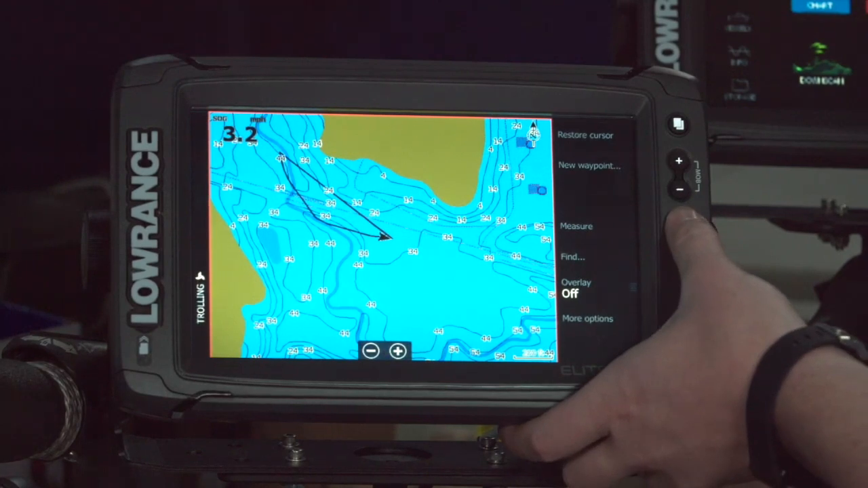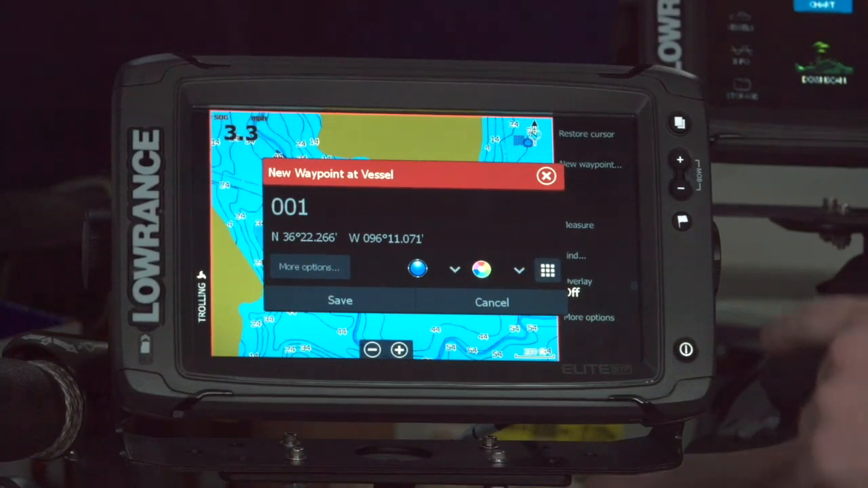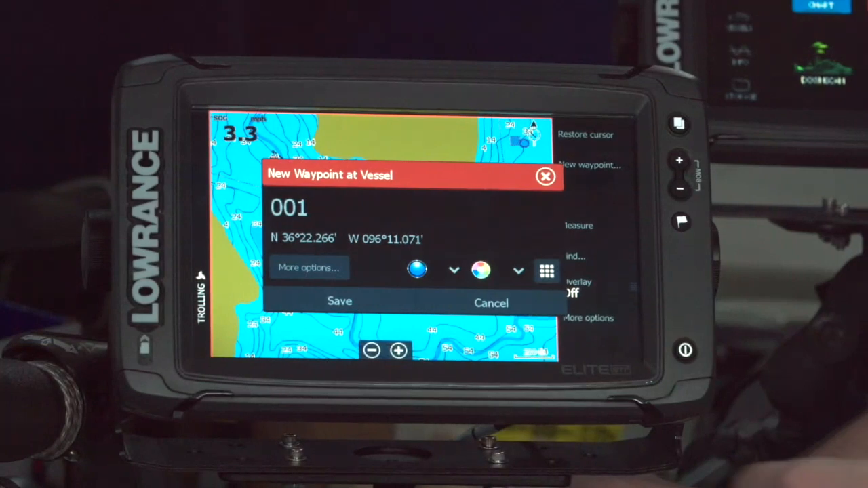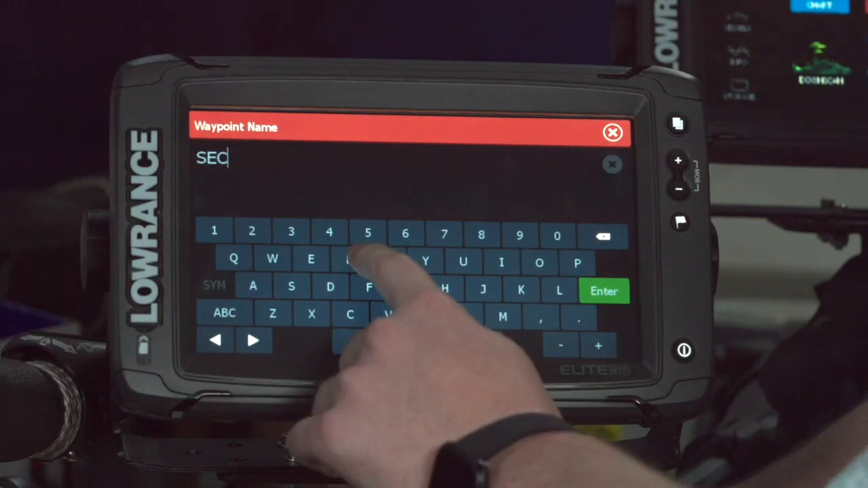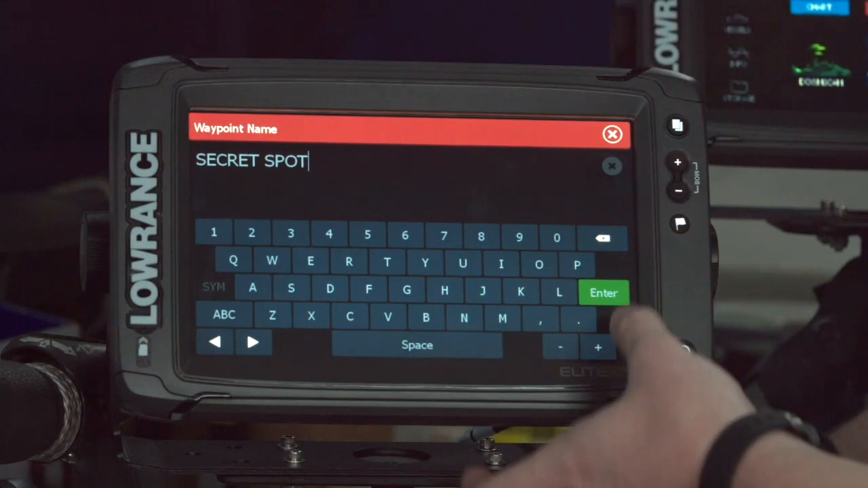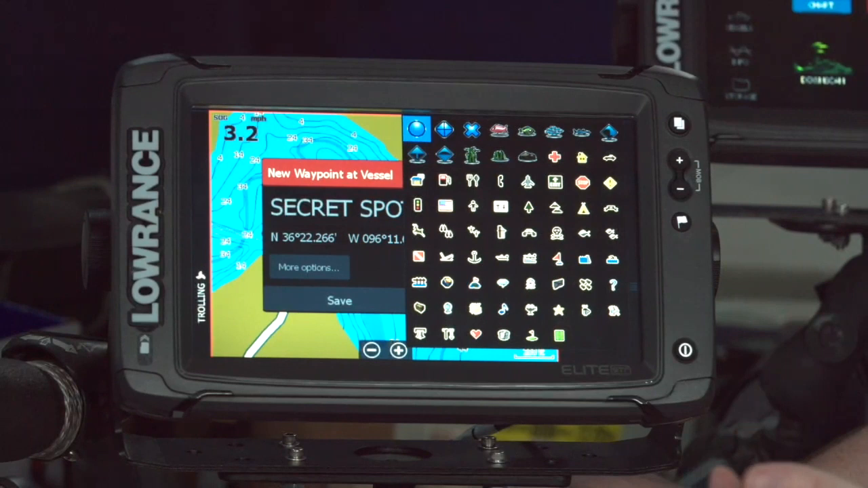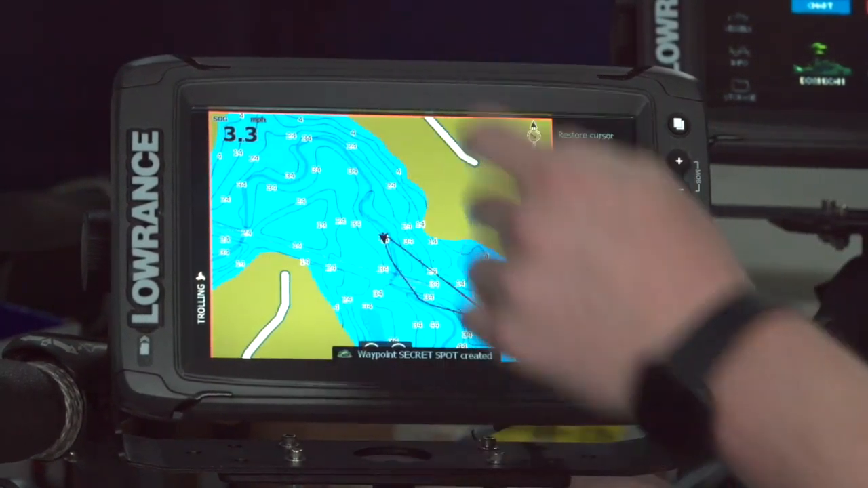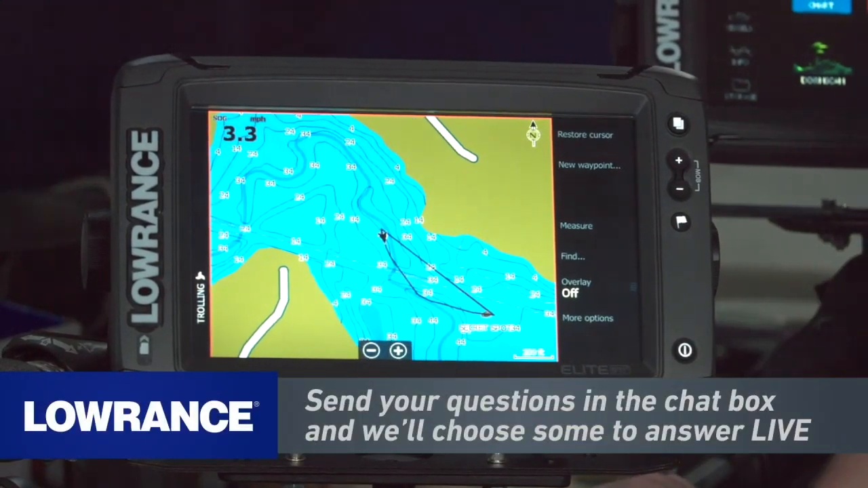Also, waypoints show up in a chart. So we talked a little bit about making a waypoint earlier, but we didn't really talk about what to do with them. So anytime I tap that flag button, I get the new waypoint box here, and I can give these names. So I can type in secret spot, whatever your given name is, and hit enter. Then you can actually give them a whole bunch of different icons as well. So let's say I want to pick the little green fish up here, and then hit save. So now that waypoint where I hit the button will show up right on the chart. So now I have that spot saved.